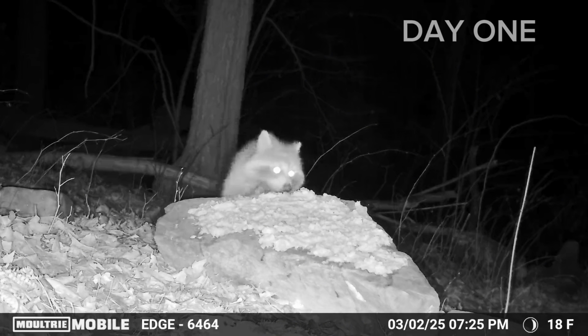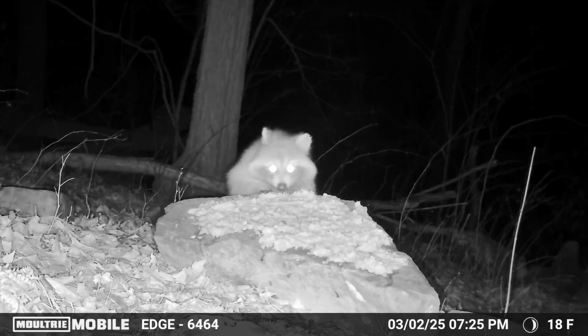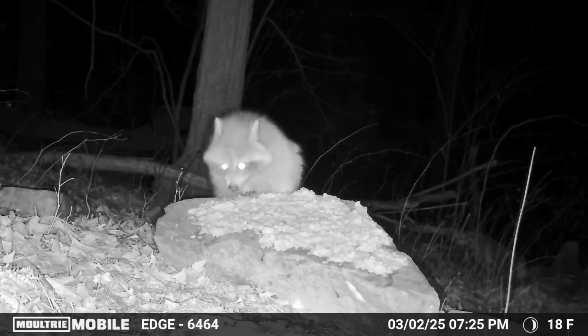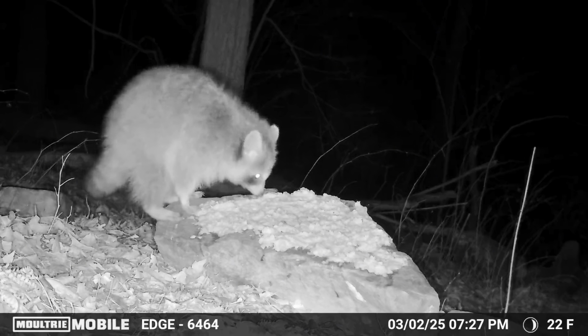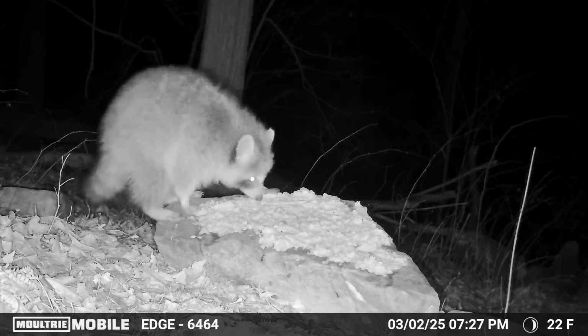So about 4 hours after I placed this tuna out in the woods, we got our first visitor, and it is a raccoon. And we come to find out there are a ton of raccoons in the area. The date and the time and the temperature at the bottom of the screen are correct. So as you can see, the temperature really dipped down. It's down to 22 degrees Fahrenheit at this point.